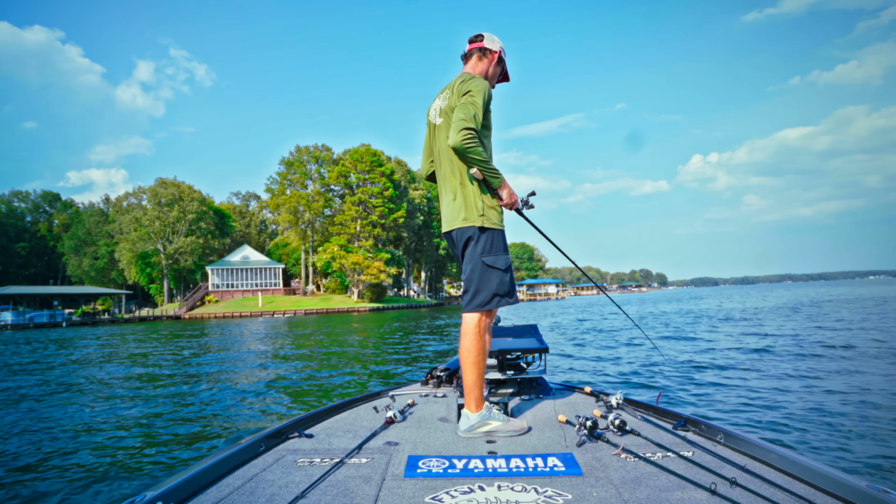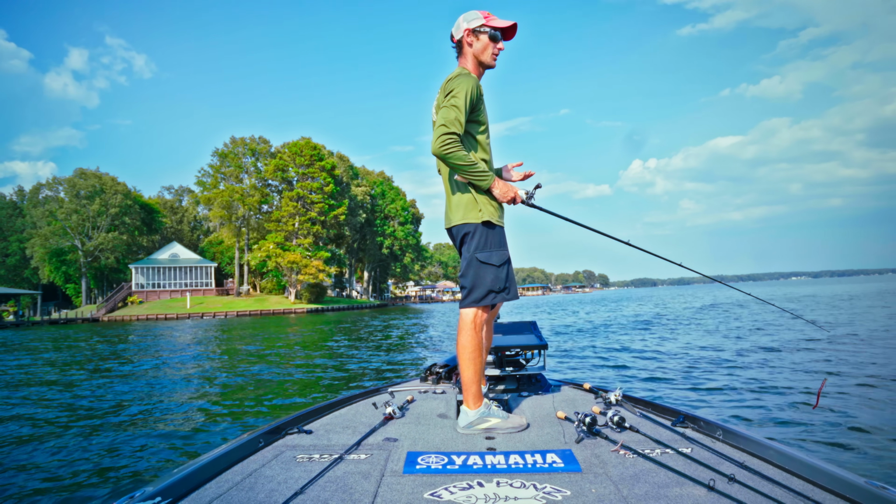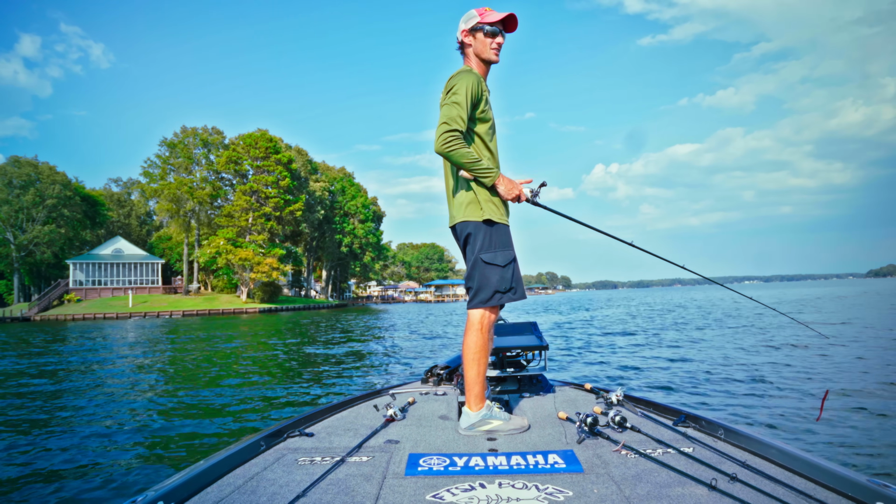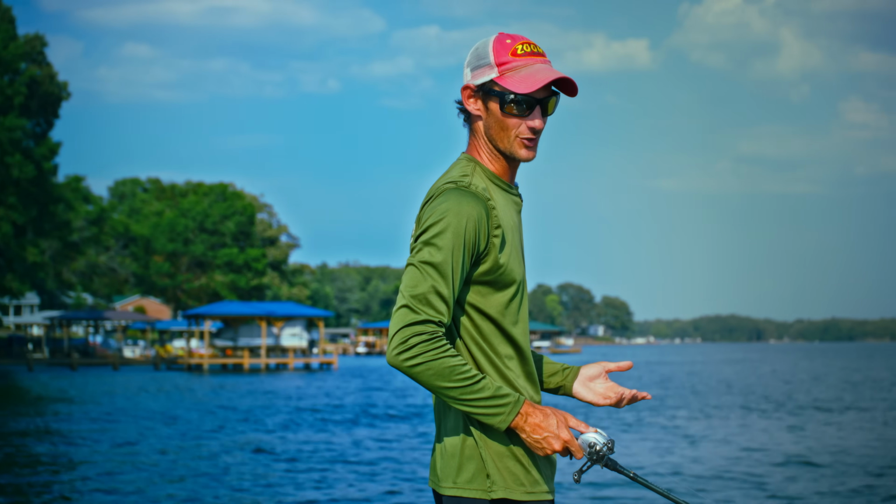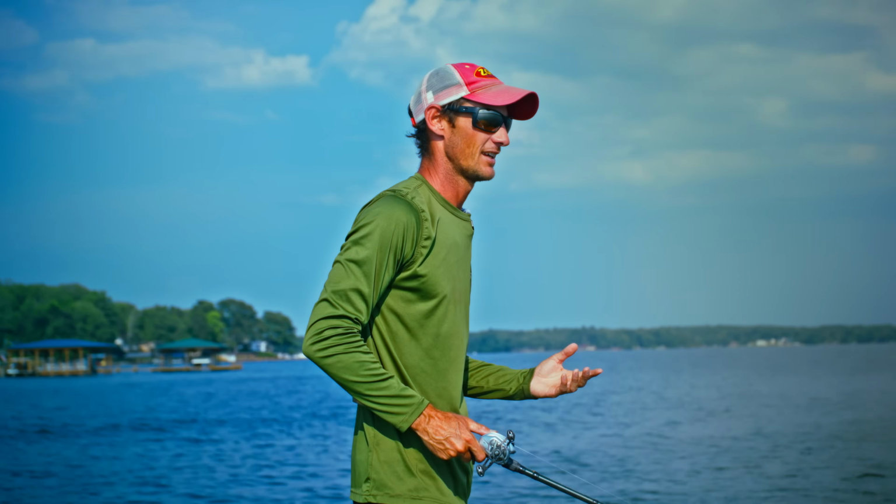Fishing brush piles with or without front sonar, I've had a lot of people ask me that, maybe people who haven't been fishing as long, or people who have been fishing pretty seriously the last few years. They're like, how do you fish brush without front sonar? And it's one of those things. I've fished brush piles for as long as I've been fishing, for 25 years. And front sonar makes it a lot easier, more efficient.